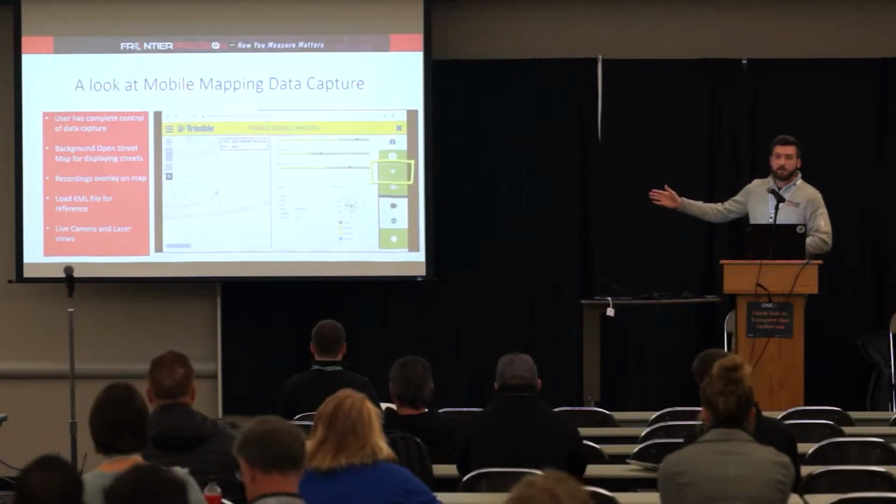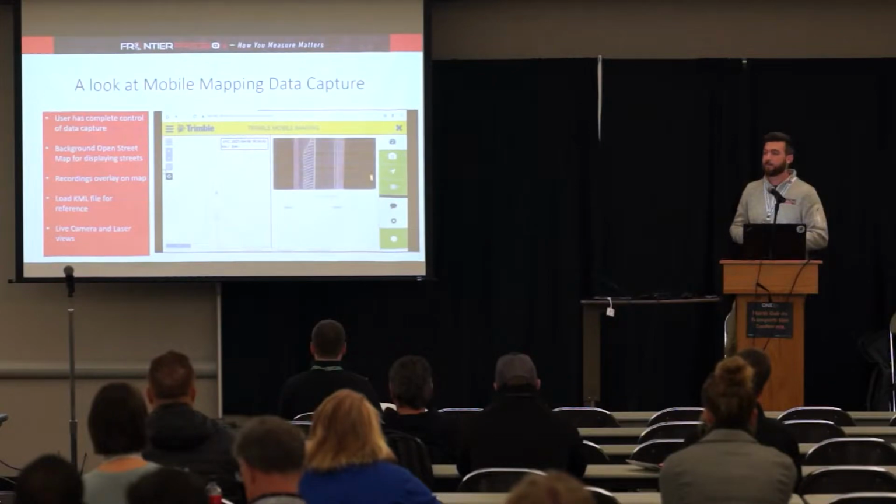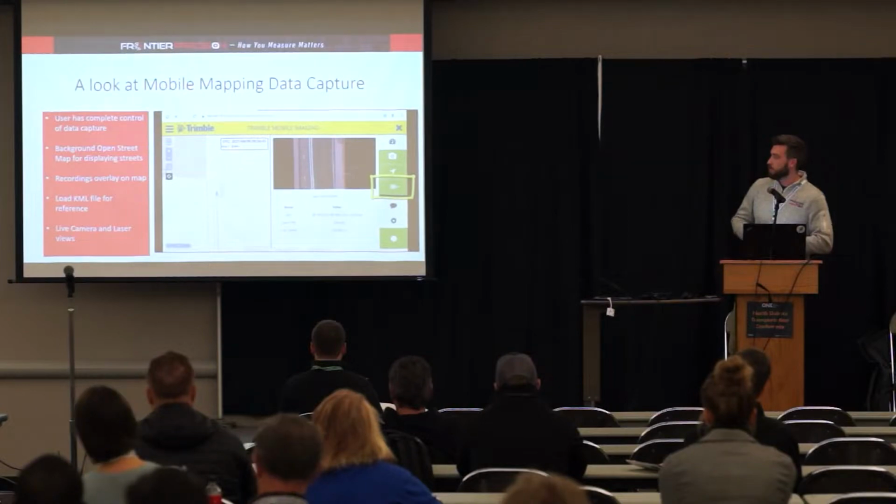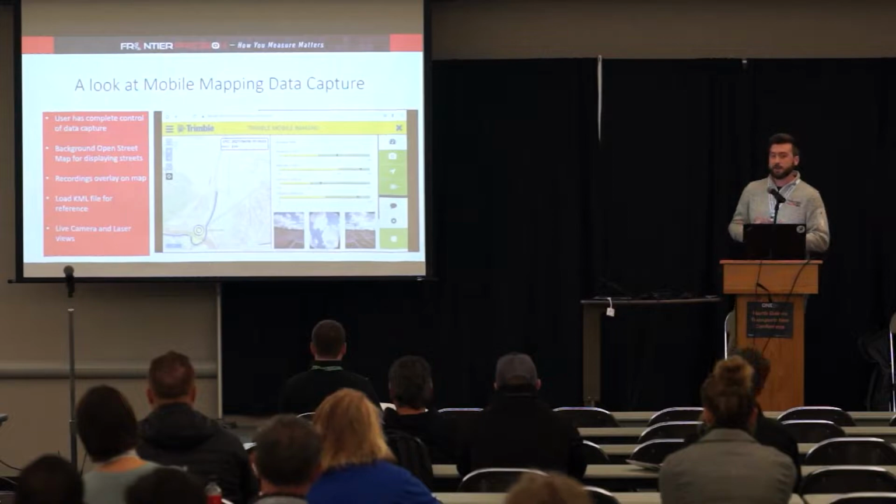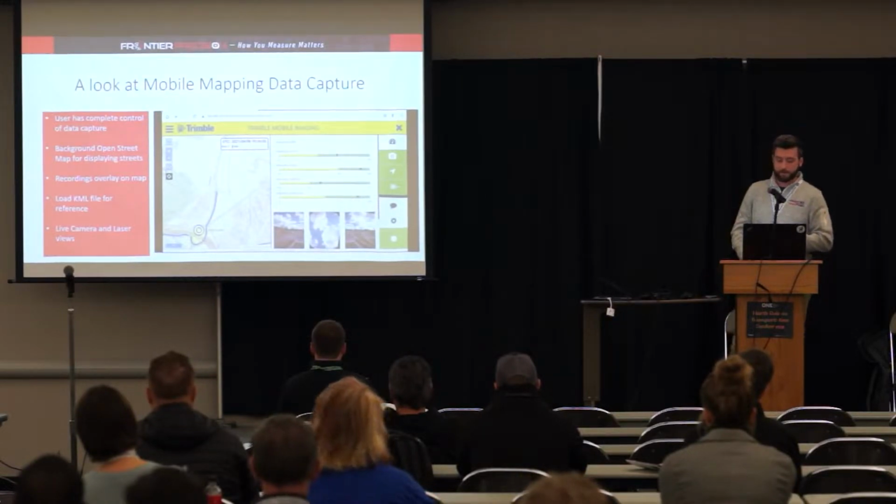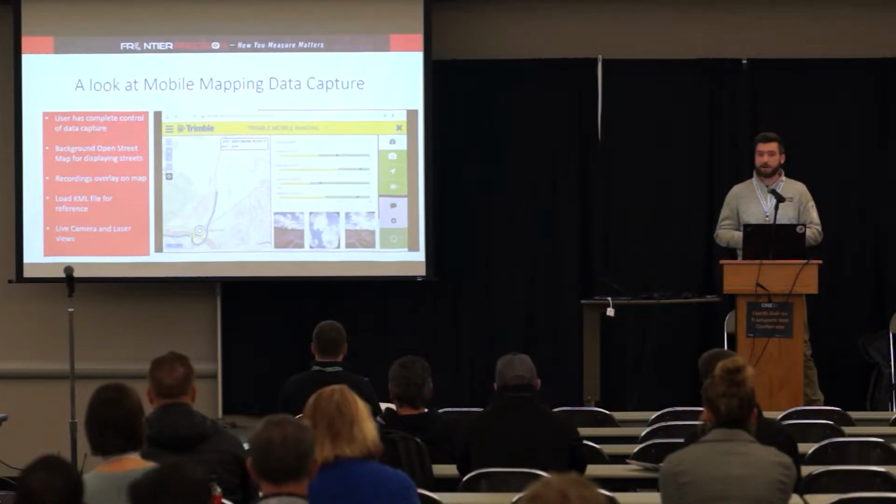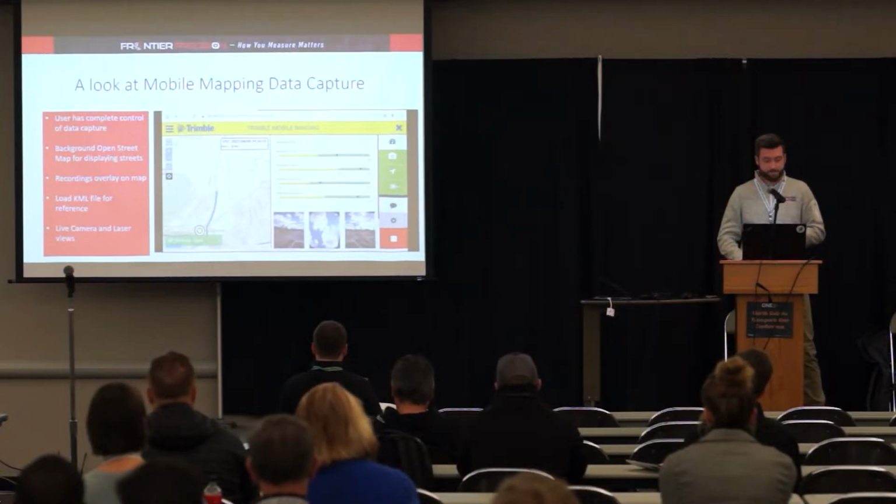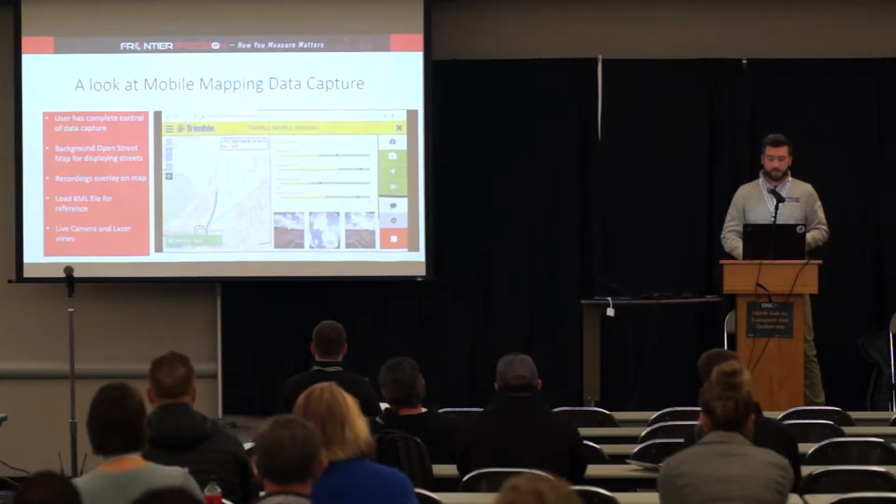But you can also get a sense of what the accuracy of the system is live as you're collecting the information. You can see where you're driving on that web map background there on the left. You can preview the laser data, is what it's showing you right now. Preview the imagery. You can load in things like Google Earth KML files to have as a reference so that you know you're capturing all the roads that you need to capture that day. So they've made it very, very easy to capture this information.